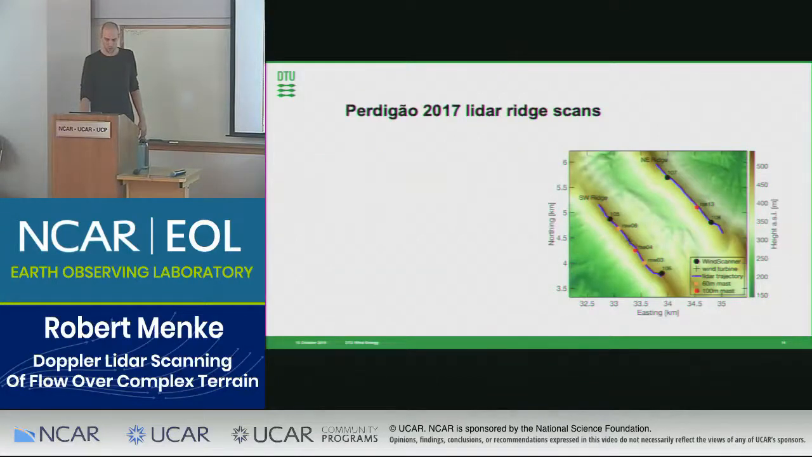But coming to the assessment of wind resources at Perdigão, we especially designed a scanning scenario to measure the wind resource along the two ridges. Here, the lidar measurements are represented by these blue lines along the ridges. We had two lidars on each ridge following these trajectories that were exactly 80 meters above terrain height. So it was a complex trajectory following exactly the height profile of the ridges.